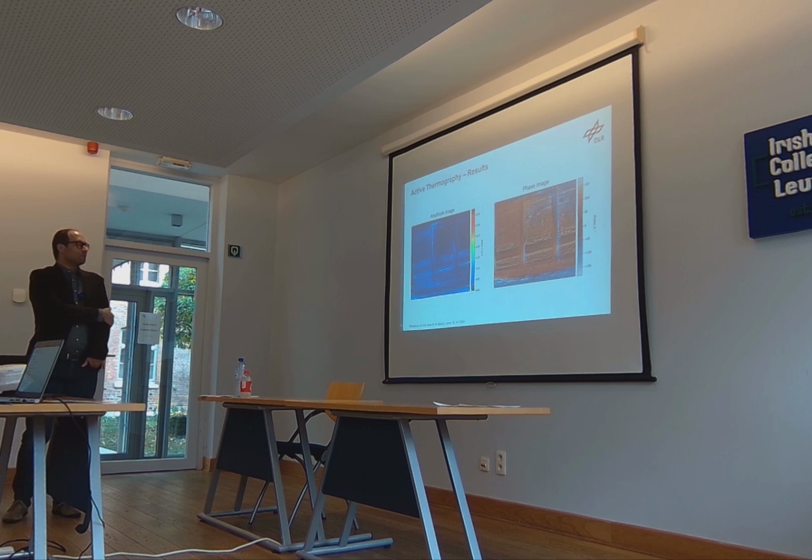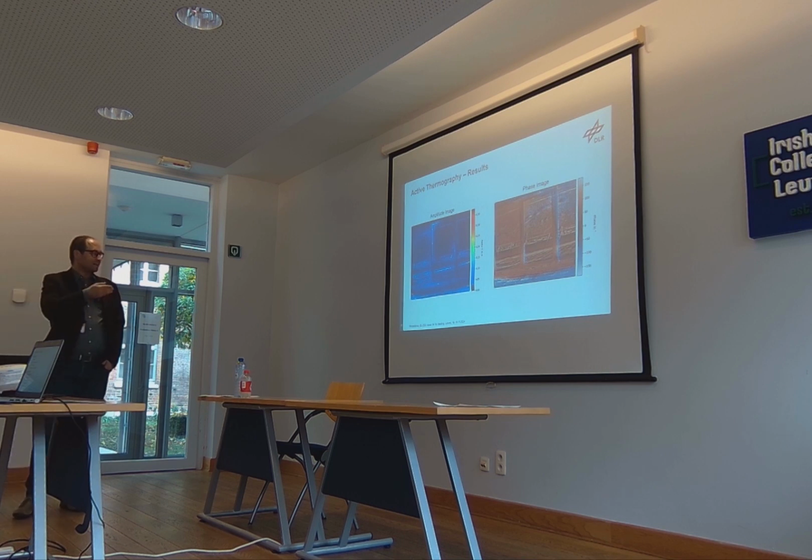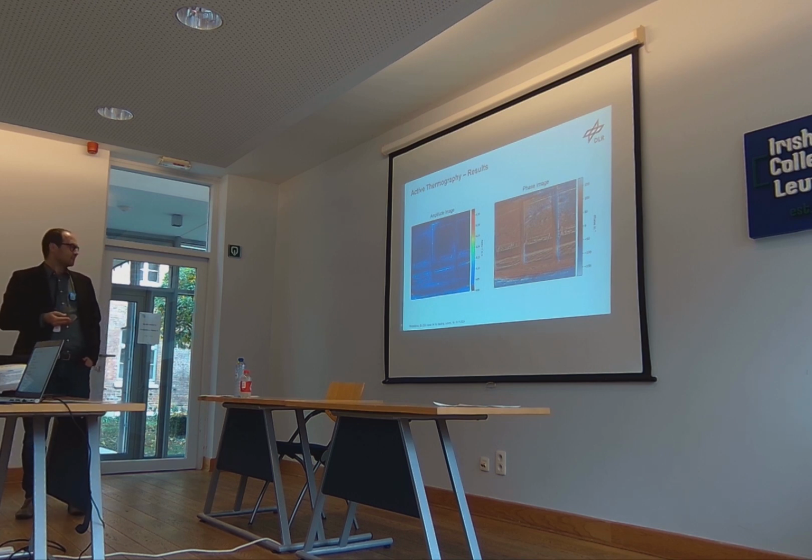In classic active thermography, by using Fourier transform, you can create an amplitude image and a phase image. Typically in active thermography, you use the phase image when you investigate electronics or things like that. In our case, we saw that the amplitude image is much more interesting.